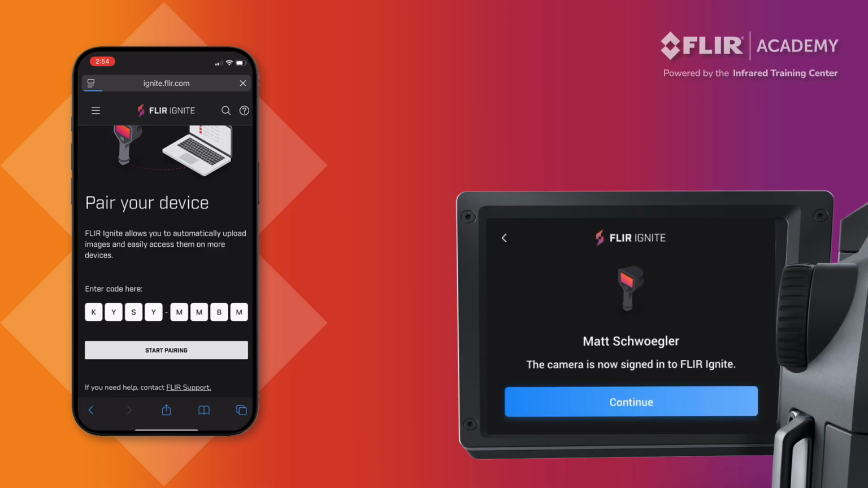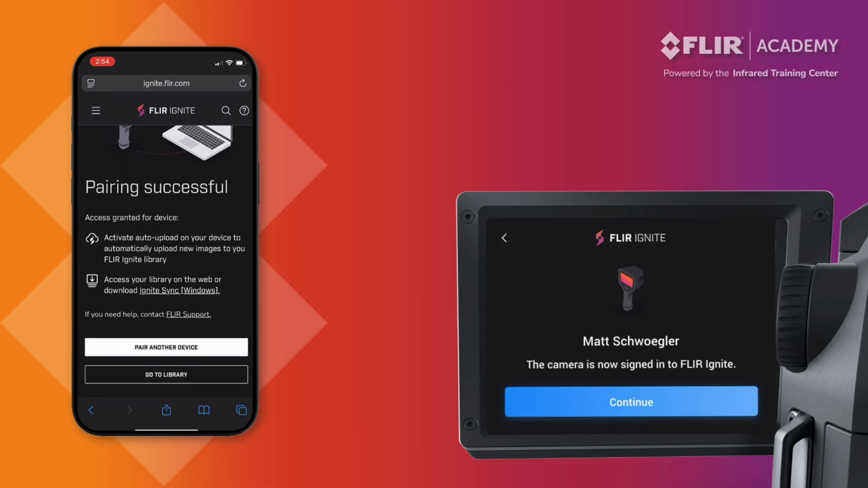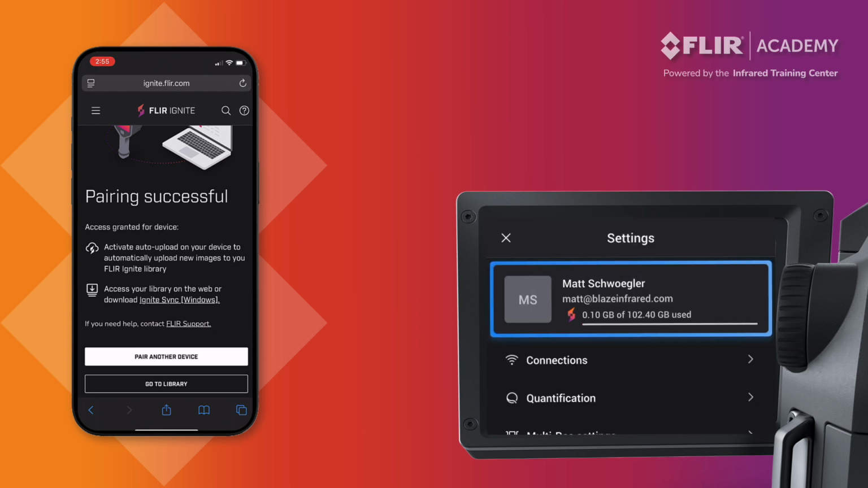The camera display should change and your registered name will now show up. This confirms that you are now connected to your FLIR Ignite account. Press the back arrow in the upper left corner to back out. This should display your account information, including your email address, a status bar showing how much storage remains on your account, and an option to switch auto upload on or off. Let's leave it on for now to take full advantage of Ignite's ability to back up our thermal data.